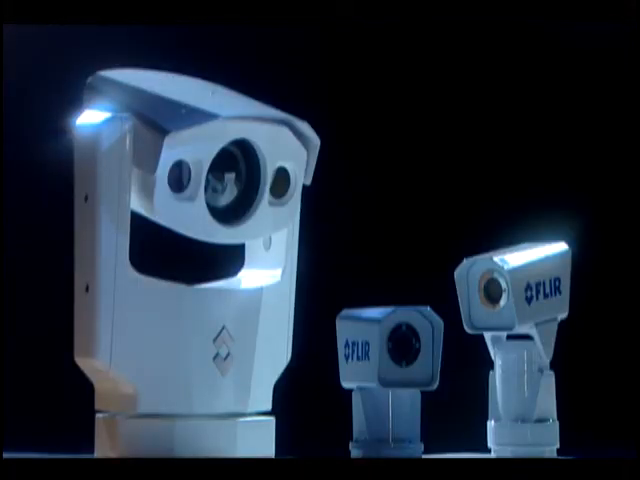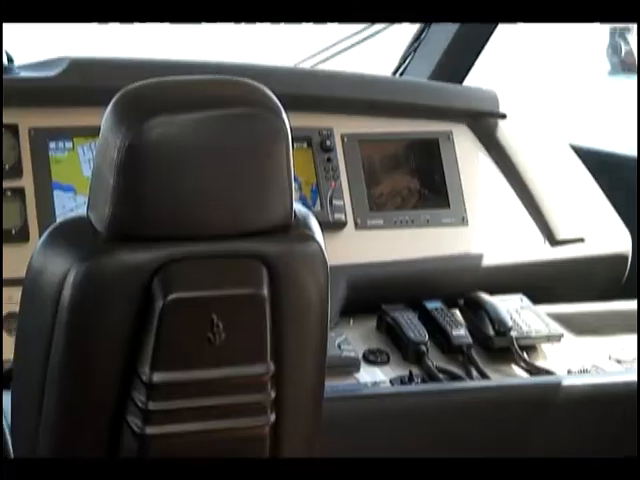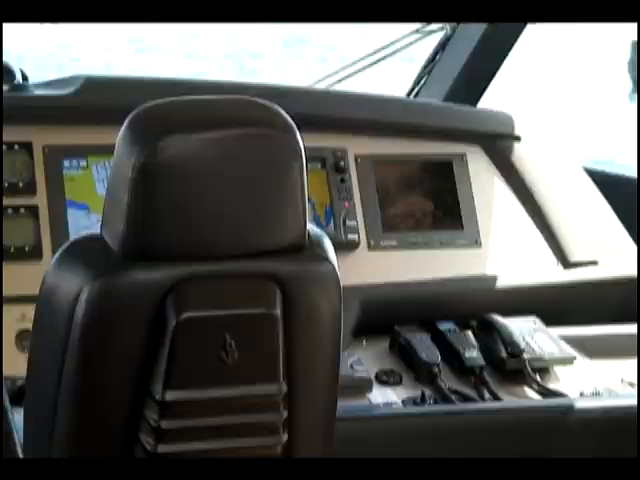All Flir Systems thermal imagers are very easy to install on board ship. They can be connected to practically any multifunction display that accepts composite video. No operator training is needed.